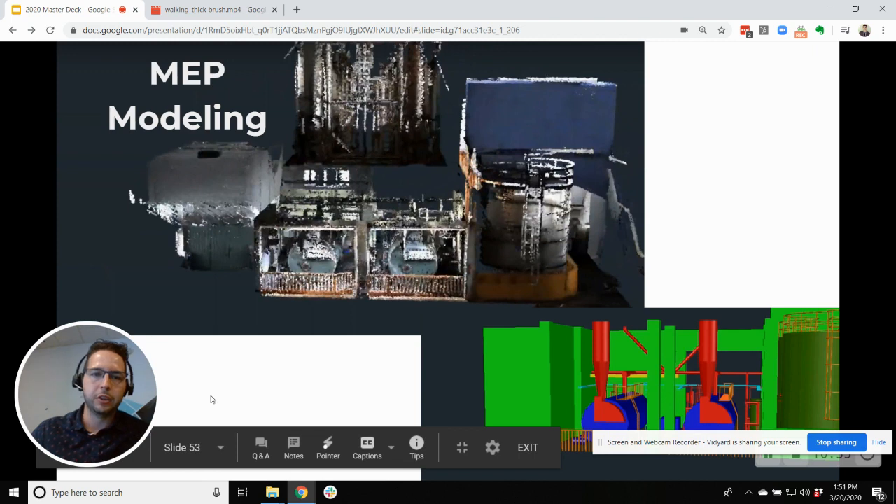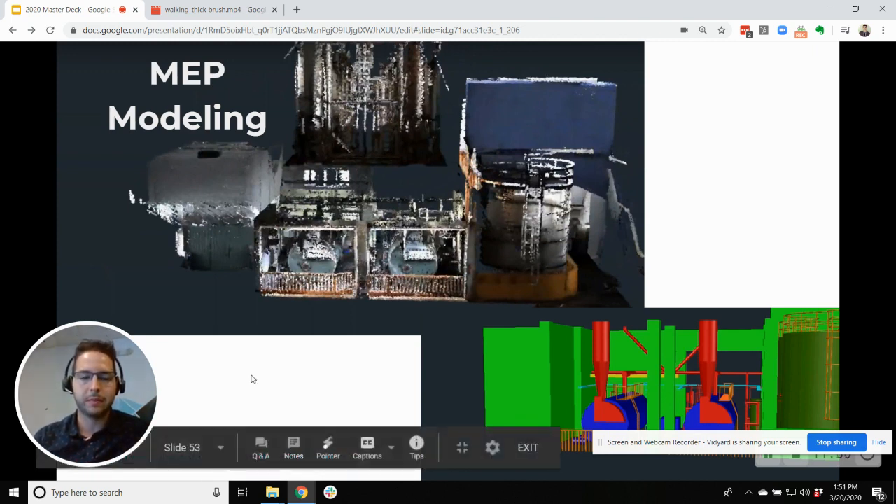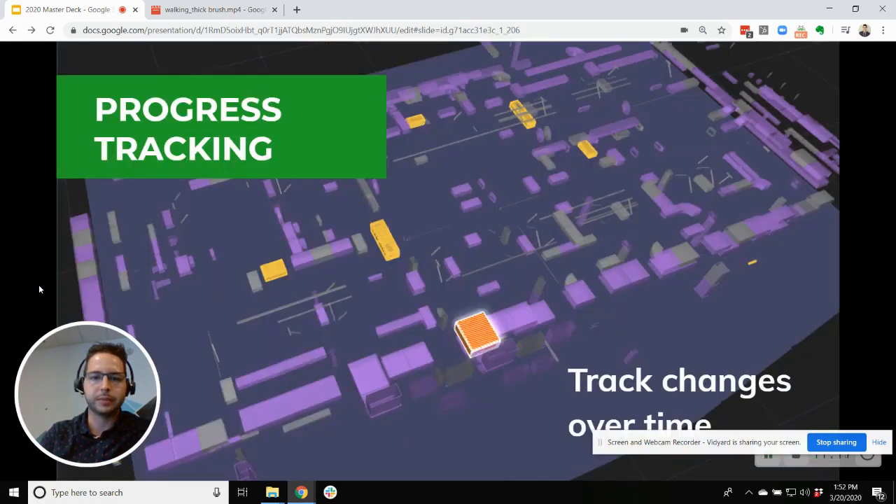Other examples, just capturing environments to create models from them. So this model was created in AutoCAD. So bringing it into a variety of CAD or BIM tools to be able to create your assessment.